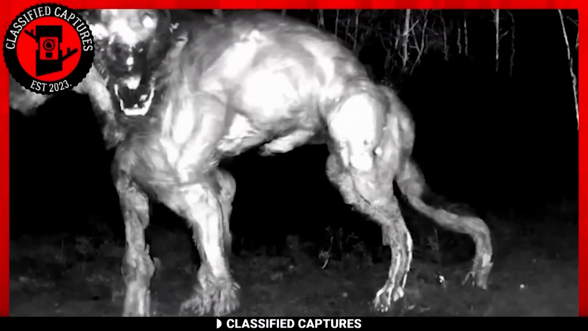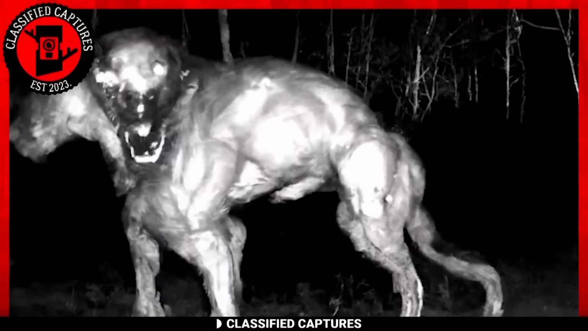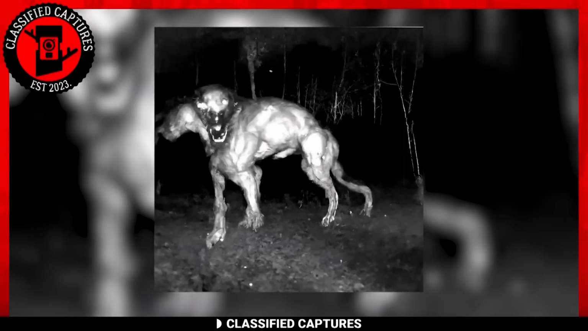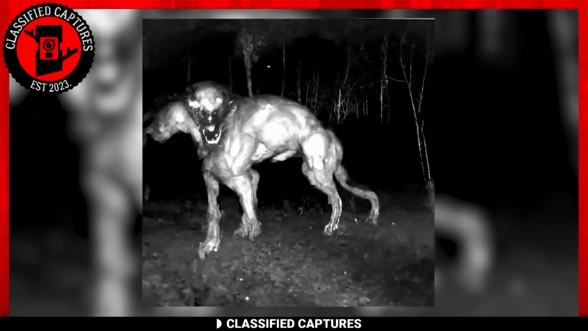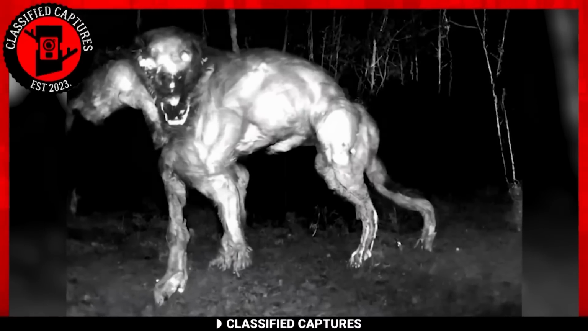Taking a second look, you'd realize that the creature appears to have 2 heads. One faces the camera with its mouth agape, while the other gazes in a different direction. As if all these were not weird enough, the creature is also very muscular, with its physique resembling that of a bodybuilder. Either way, we have many questions about this creature and its origin.